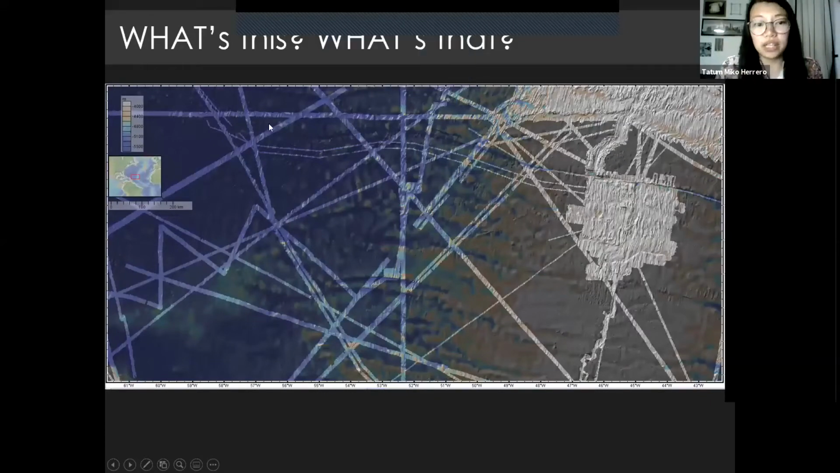And these lines over here, these are called transit maps. It's basically passive mapping. They turn on their mapping device as they go to their research site. So these are basically archive data that no one really looks at. Maybe someone was looking at the monitor while they were in the ship as the data was coming in. But otherwise, what is really processed is the target sites and not these transect lines.